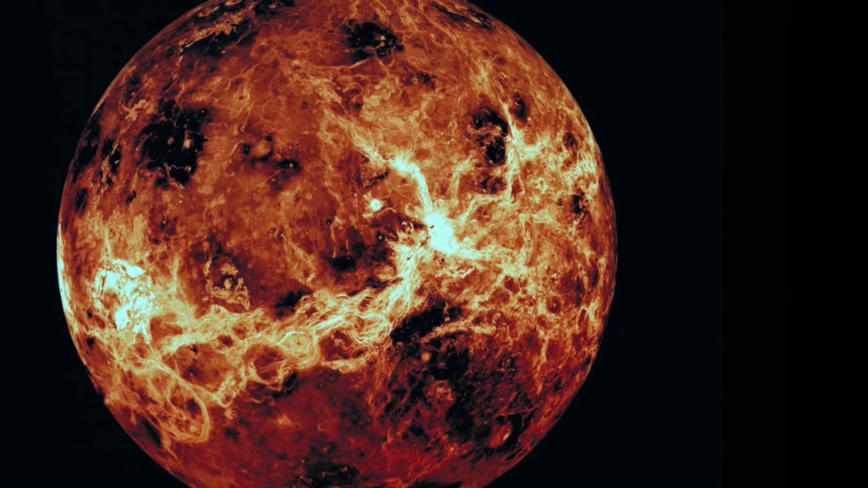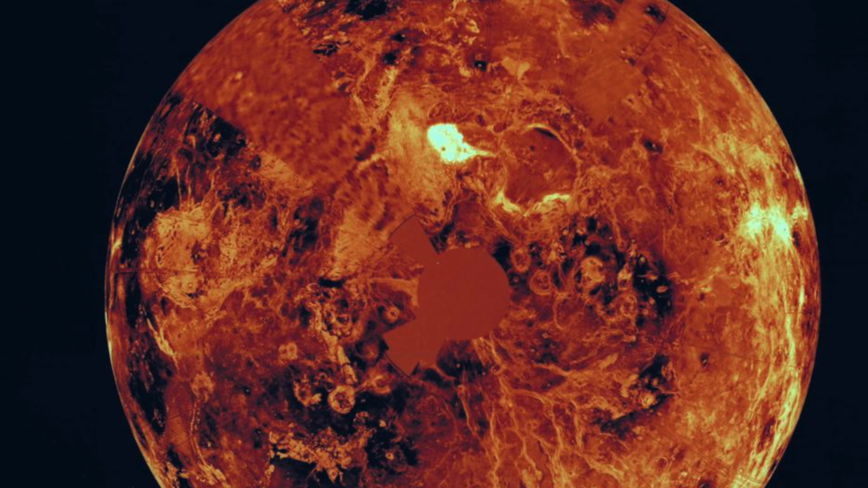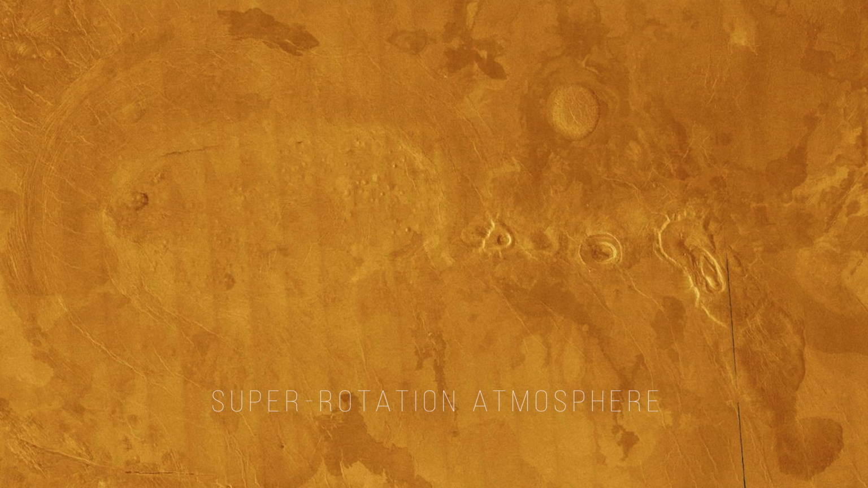Venus, often called Earth's sister planet, hides its surface beneath thick clouds. This view uses radar to penetrate that veil, mapping the planet's altitude. Look at a world dramatically different from our own.